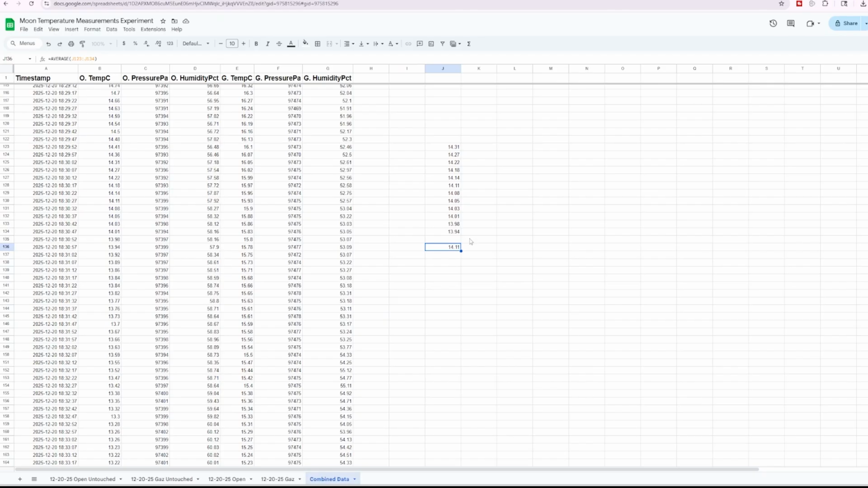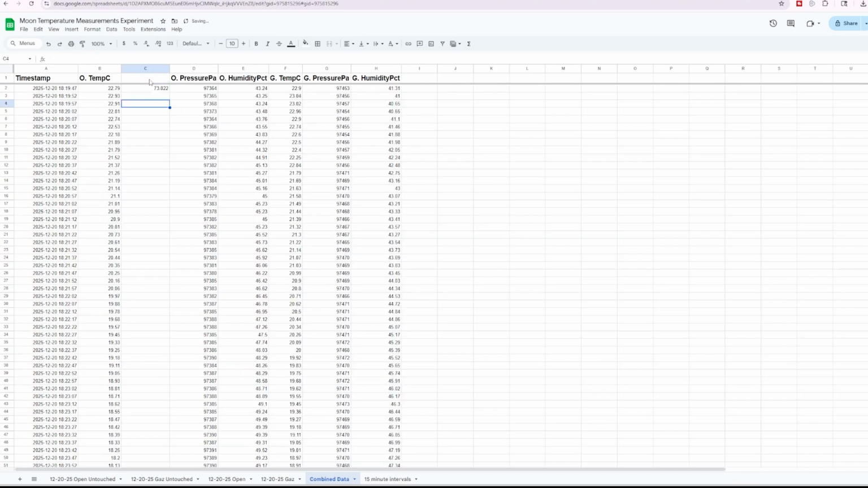And there'll be a new tab that will have all of this in, and we'll grab these numbers, kind of do this, and then grab those numbers one at a time. And then because I am American, we are going to do Fahrenheit. So the math formula for that is this here. Celsius times 9 divided by 5 plus 32 gives us our Fahrenheit.